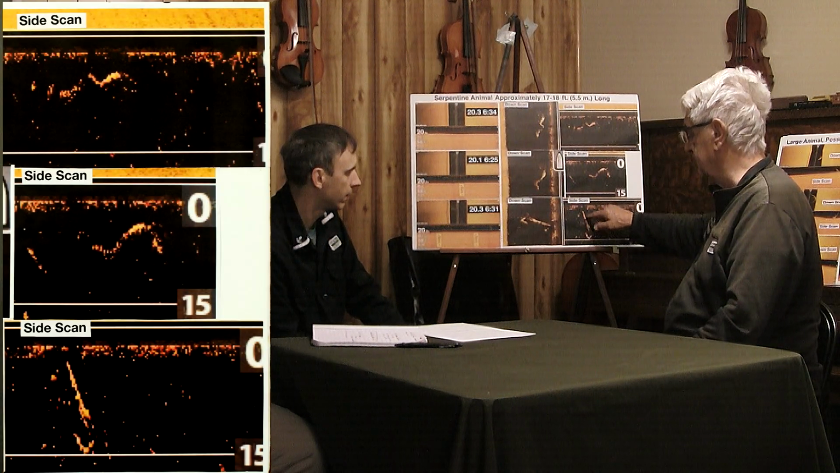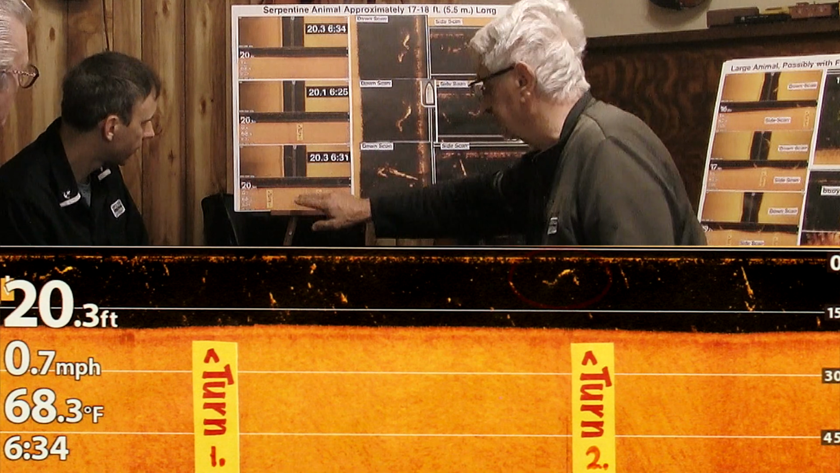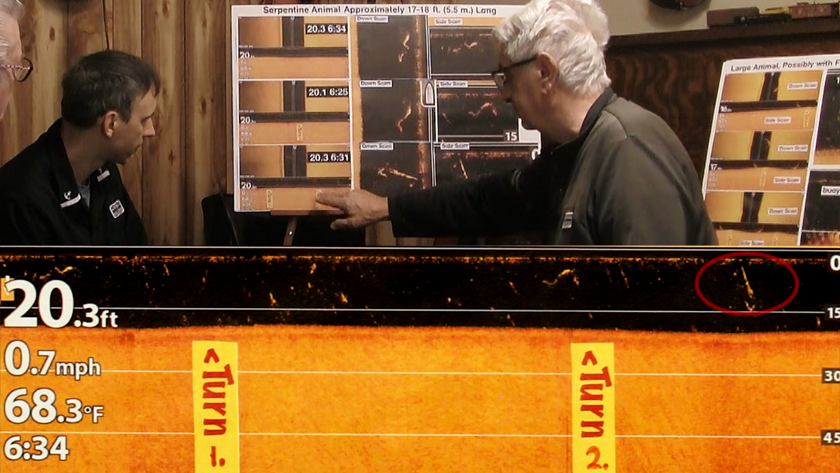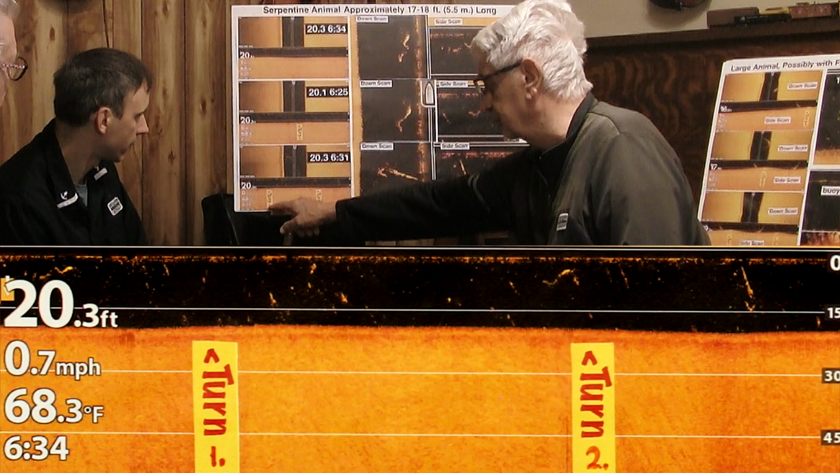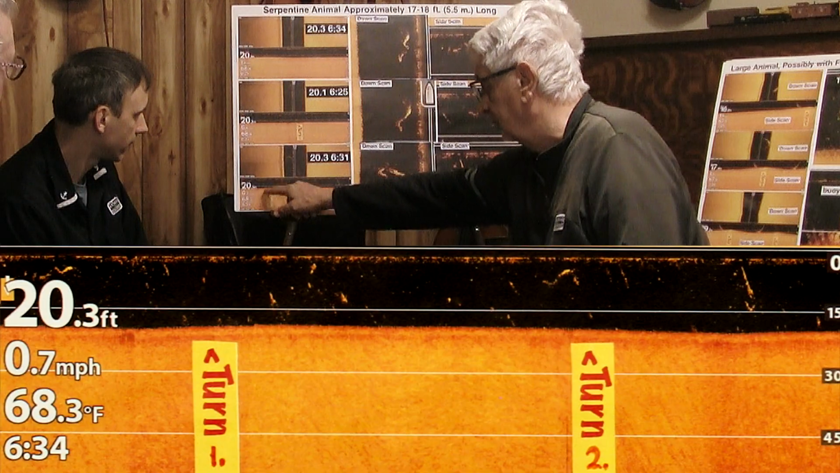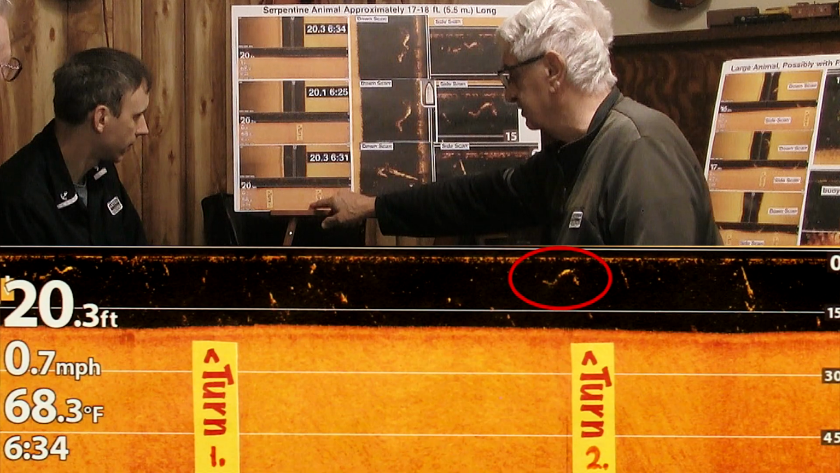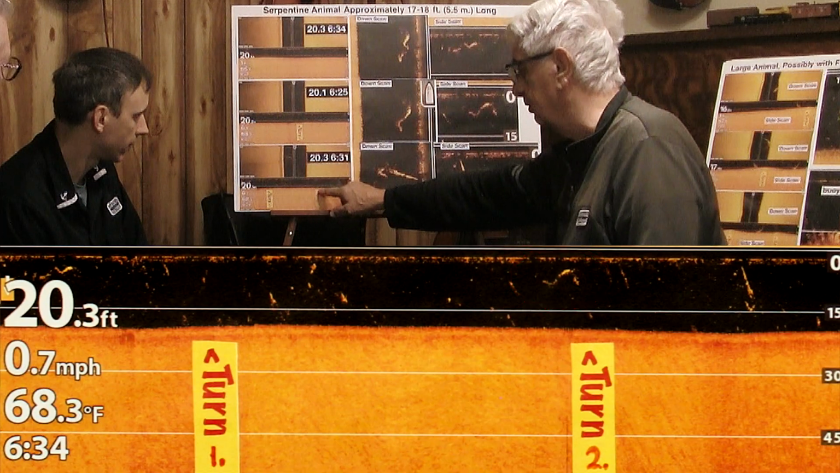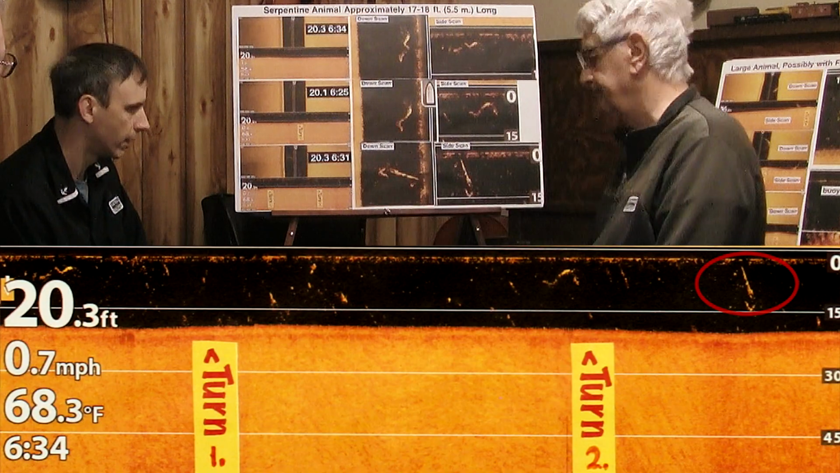Or it may just curl itself like that. Why it would be straight, I have no idea. But it followed from the first time we saw this animal, to the second time, to the third time, and we turned. We know it's the same animal because we would turn here. There's markers that indicate that we've turned. We go back about the same distance, and we see the animal again. We turn again, we go back, and about the same distance away, we see the animal again.